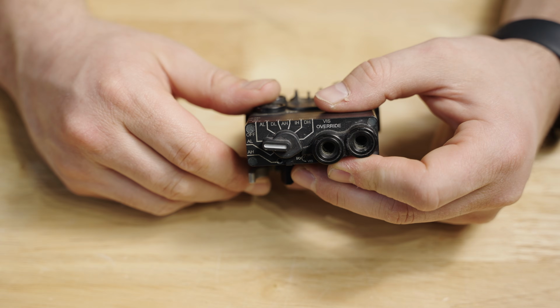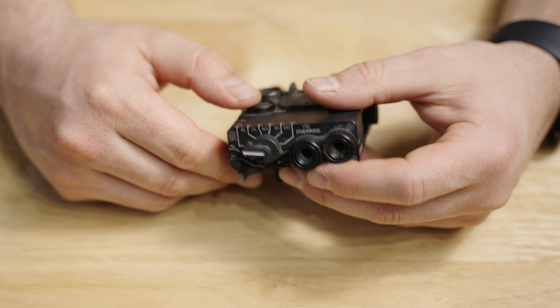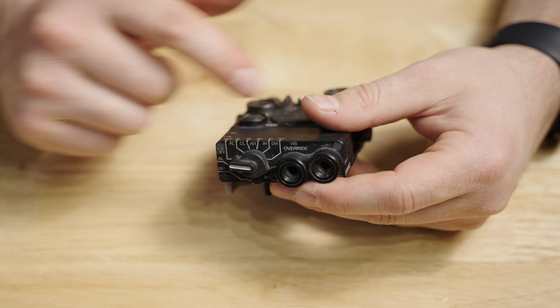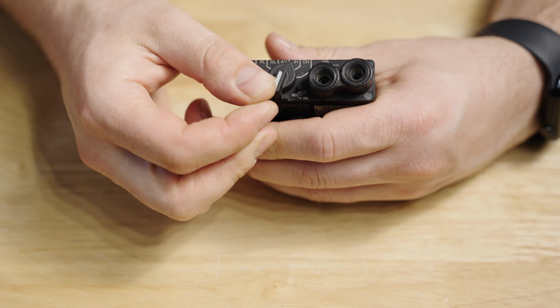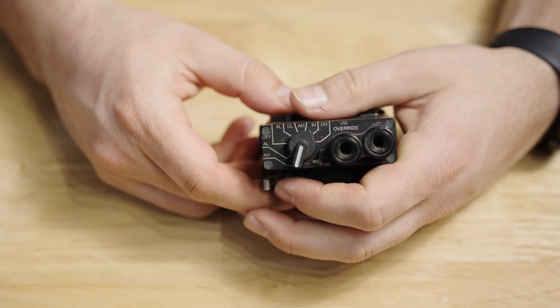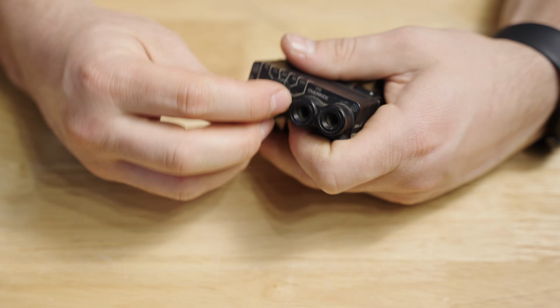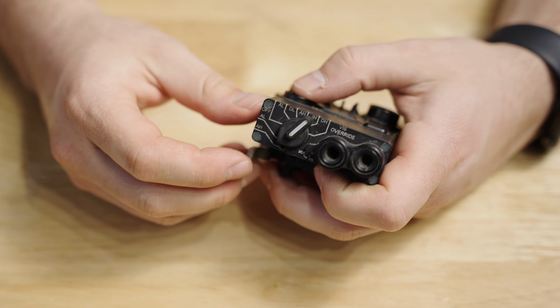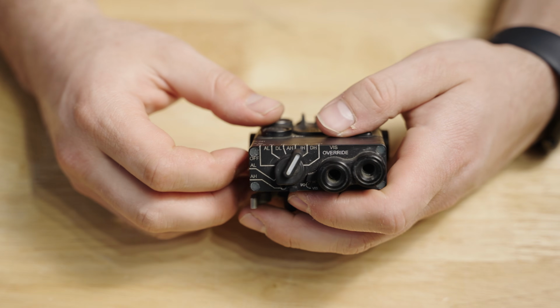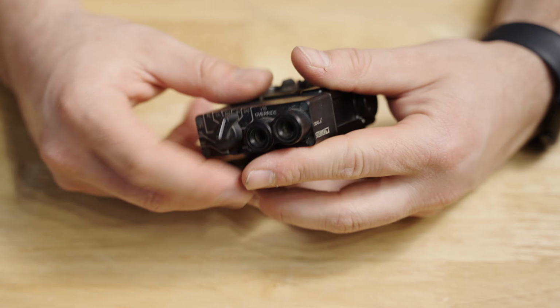The A3 has a vis override, meaning that if you have a compatible switch, regardless of the mode, you'll get your visible laser. You can see you have your mode selector to the left of it. Many options, including both low power and high power options for both vis only, IR laser only, and illuminator only.